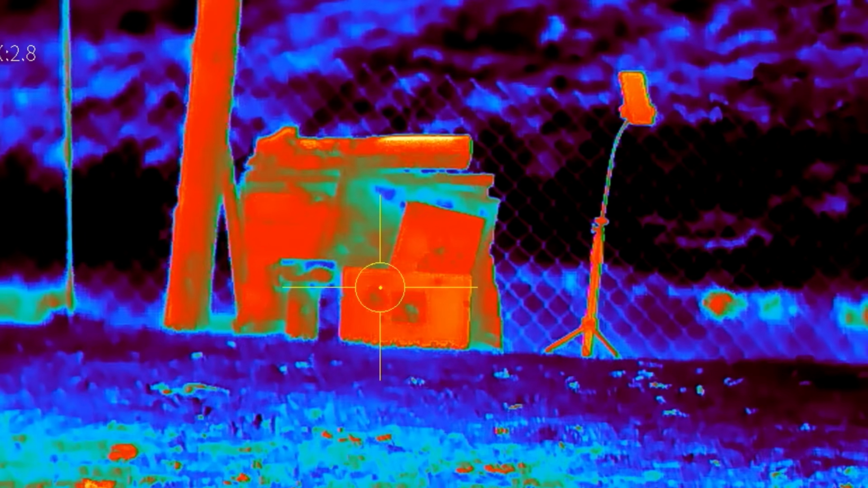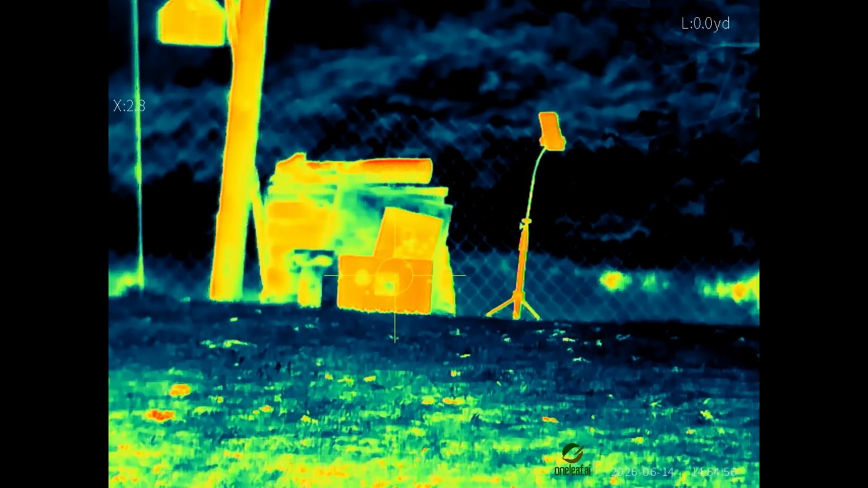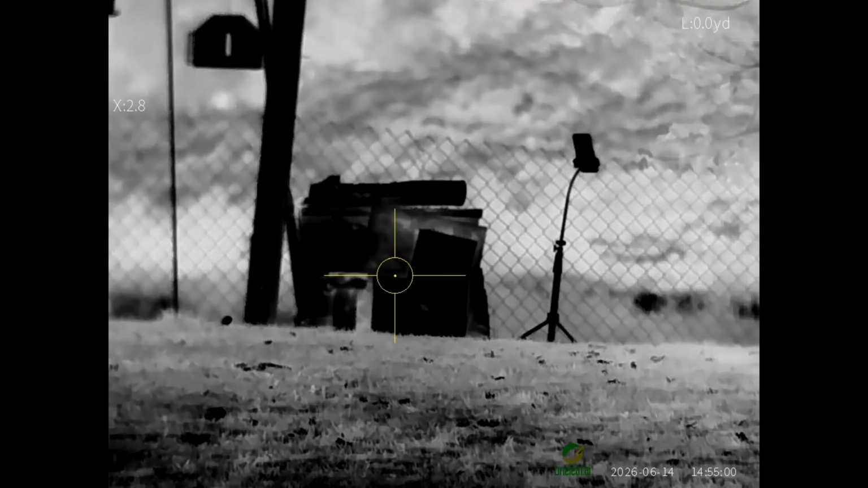It's got your traditional night look, where instead of just being night vision, the white greenish color is going to be your heat signature. Aurora really pans out the reds for you. Red hot, jungle, medical. We're going back through again.